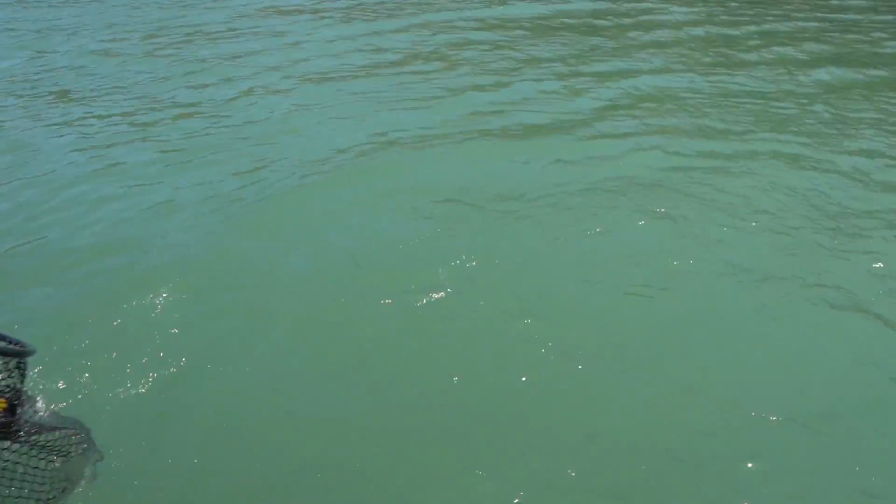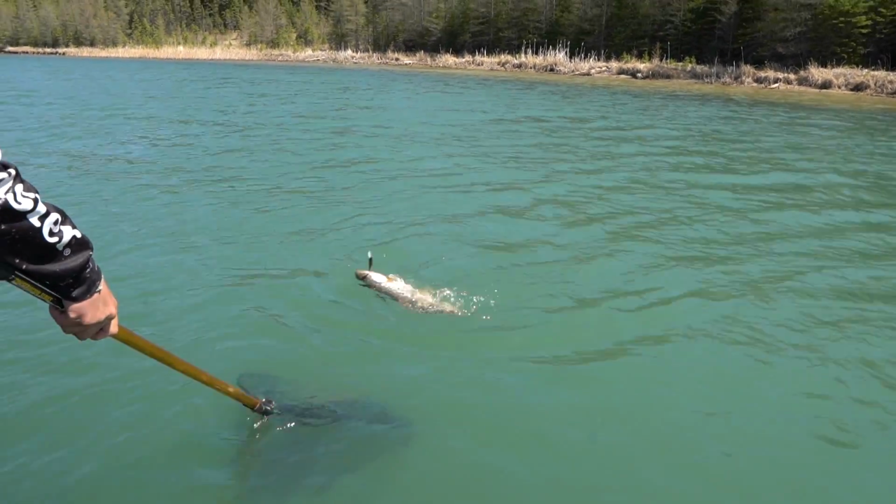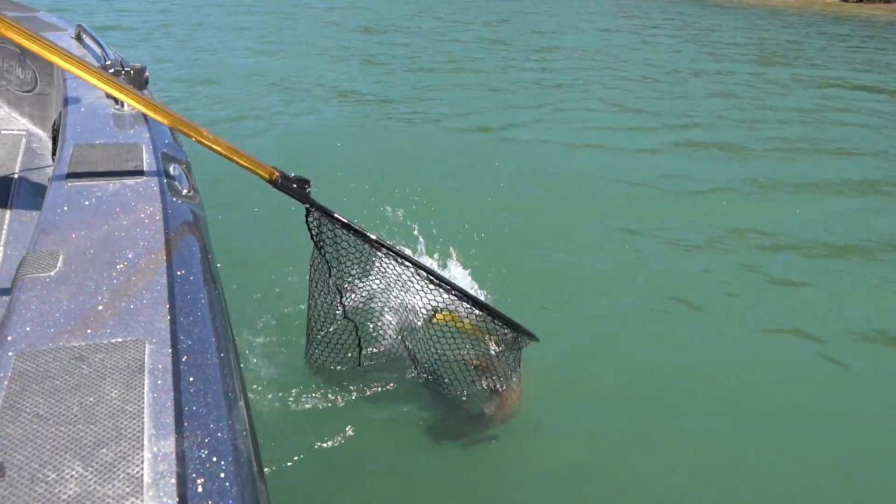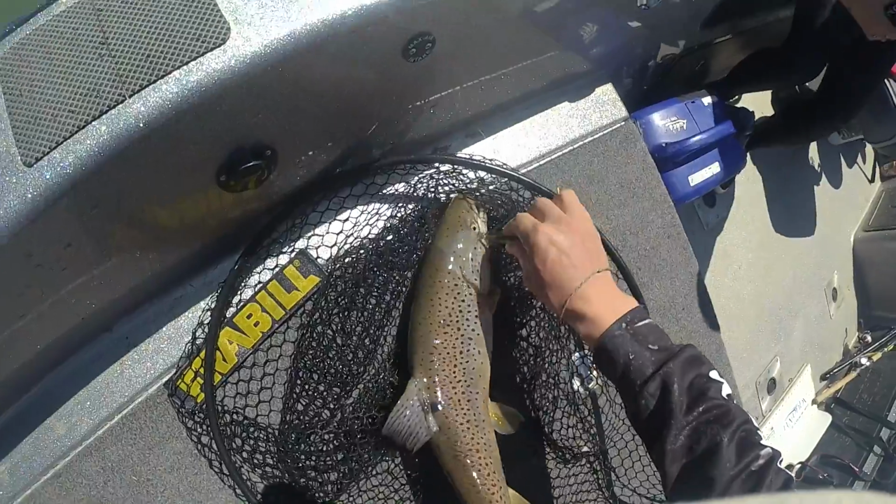Ooh, look at the spots on that one. I wonder if it is a female then. It is a female. Awesome. Cool. Beautiful. Okay. Get that crankbait out. We're catching them on jerk baits. We're catching them on swim baits.